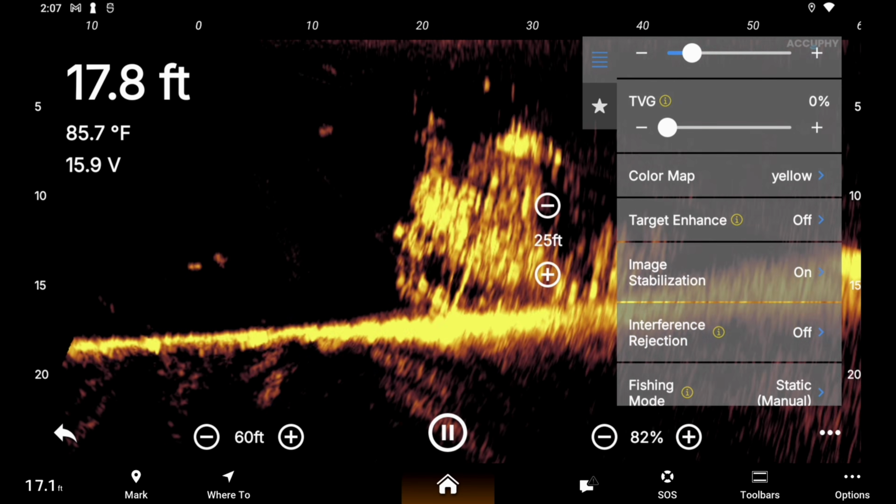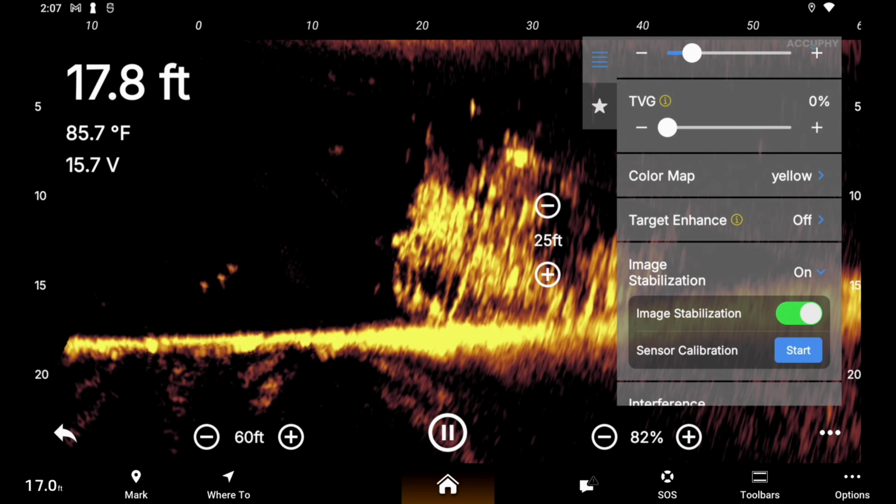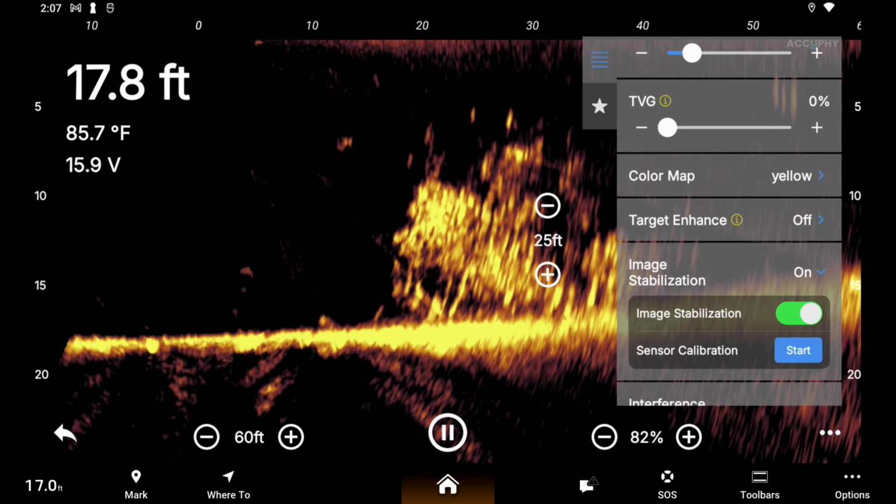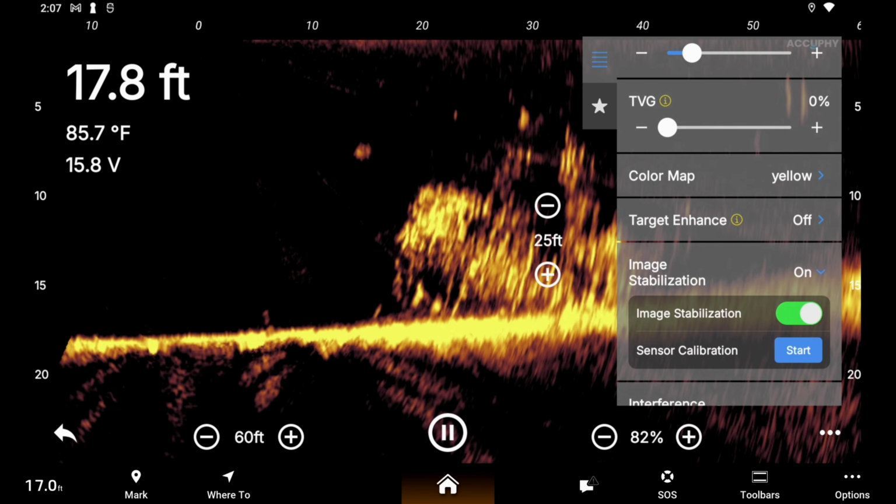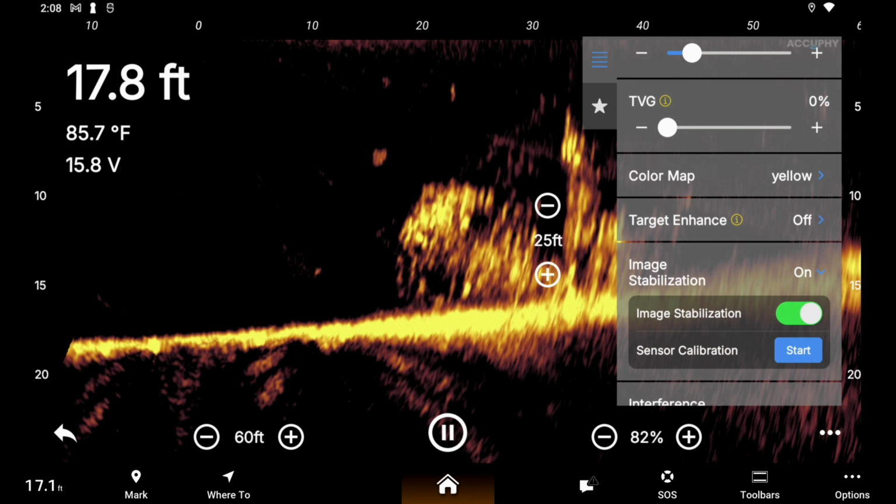I'm fine with off. All right, stabilization. I've got that on. That's supposed to stabilize the transducer for boat wake and stuff, or when you're trolling around. It does okay. I mean, all forward-facing sonar is going to do that. It's going to move. Nothing really you can do about that. I do have it on.